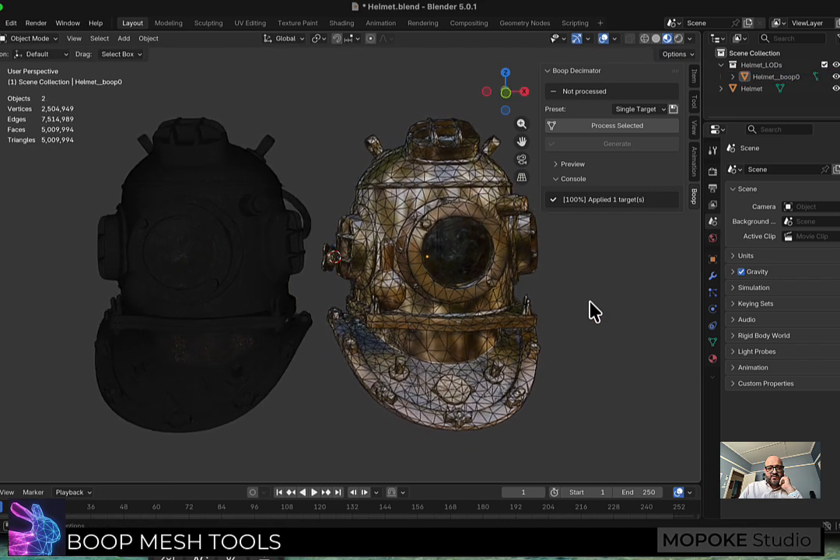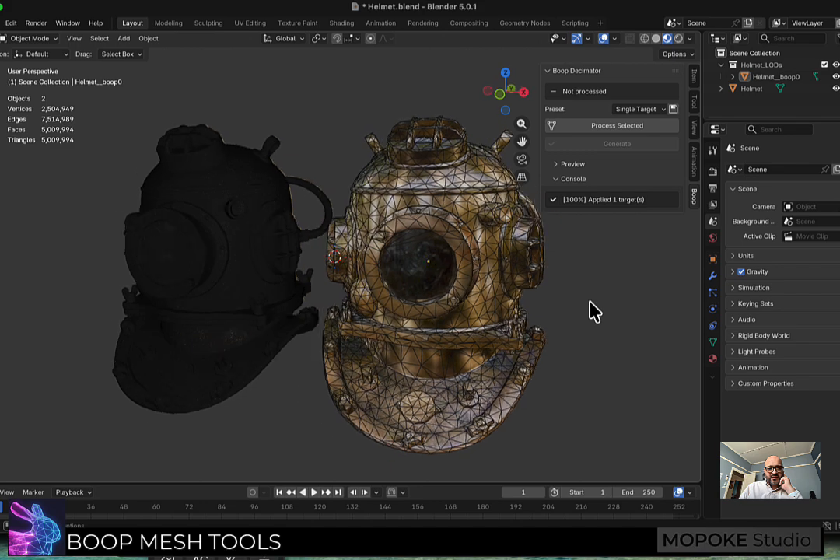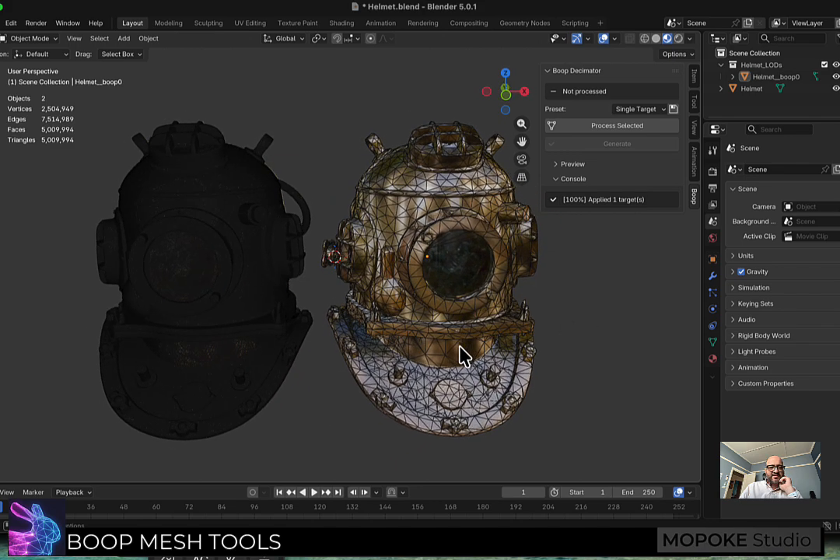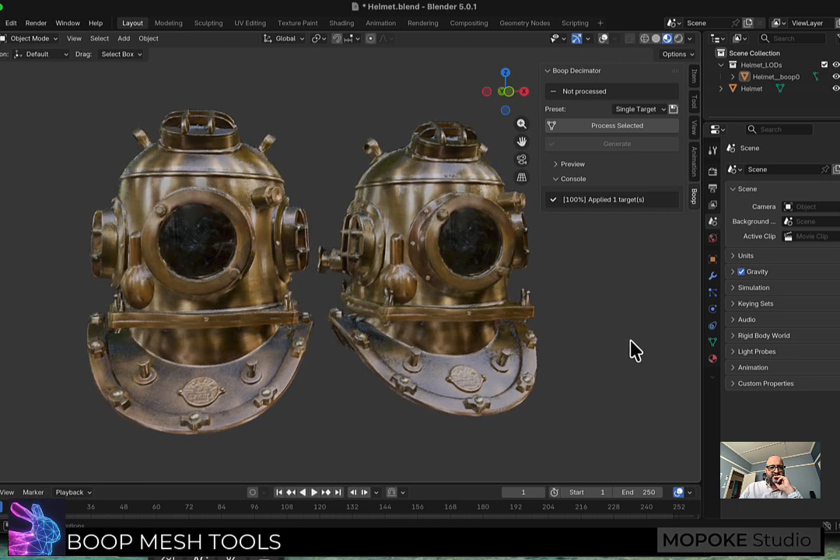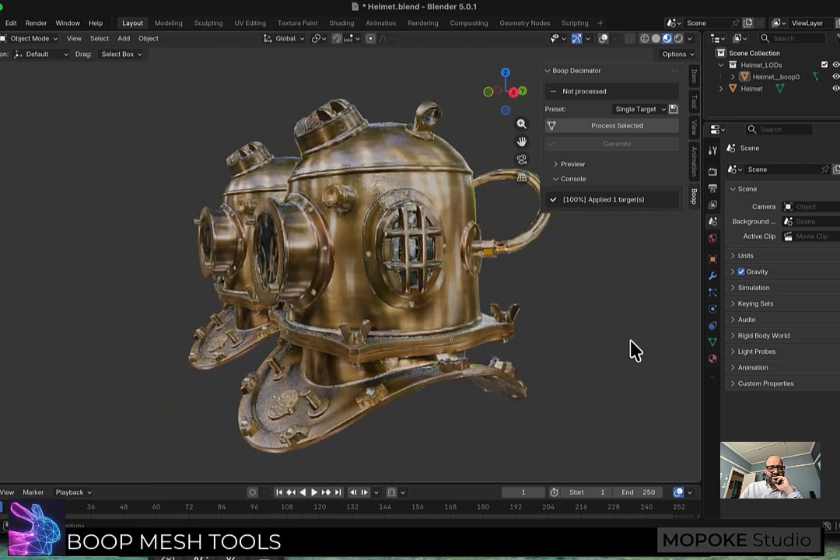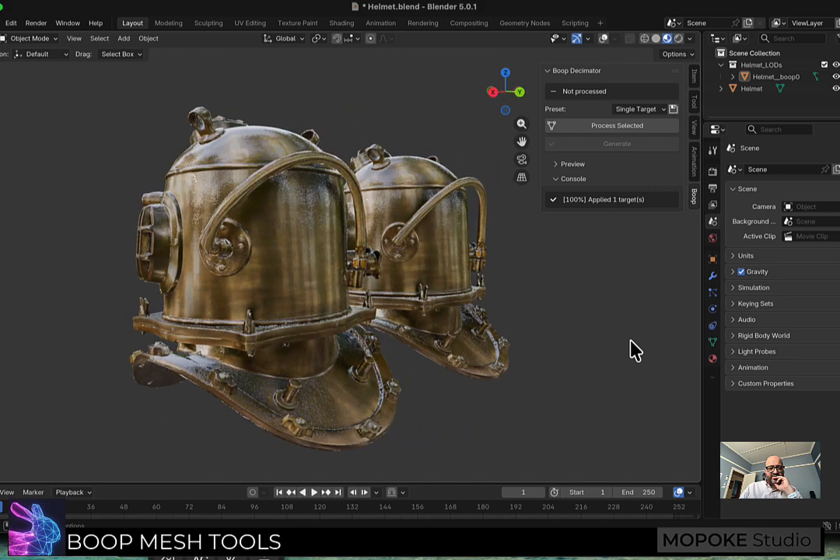So here we have them next to each other. You can actually see those thin surfaces sort of fighting with each other there. And then when we turn it off, you see that the surface quality and the surface transfers are actually pretty good, right?